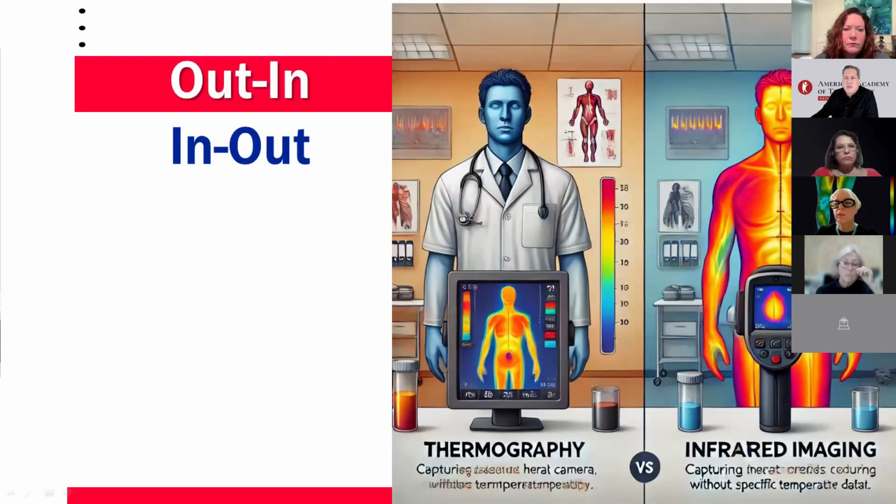Let's clarify the conceptual difference between thermography and infrared. In the out-in concept, thermal data is collected from outside. In contrast, with the in-out concept, the infrared image allows us to directly visualize the heat distribution of the surface.